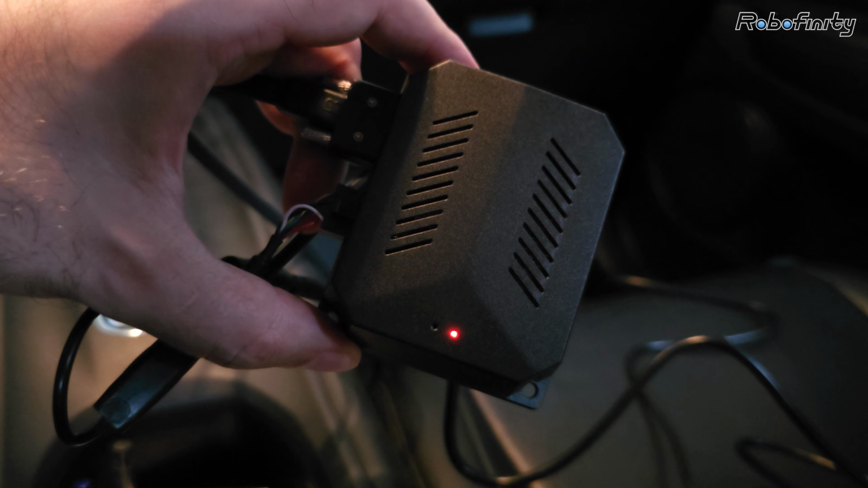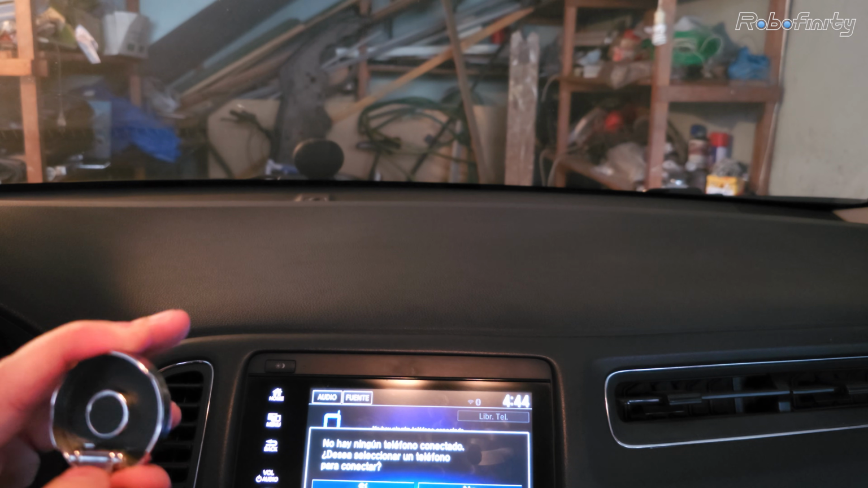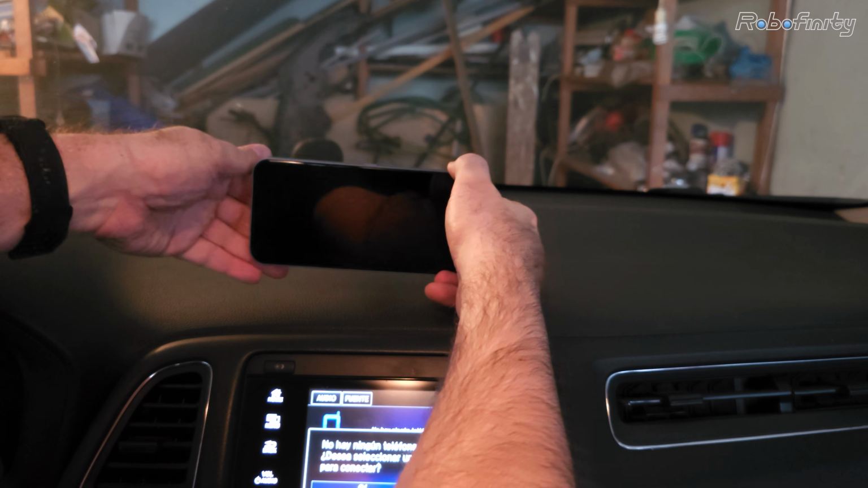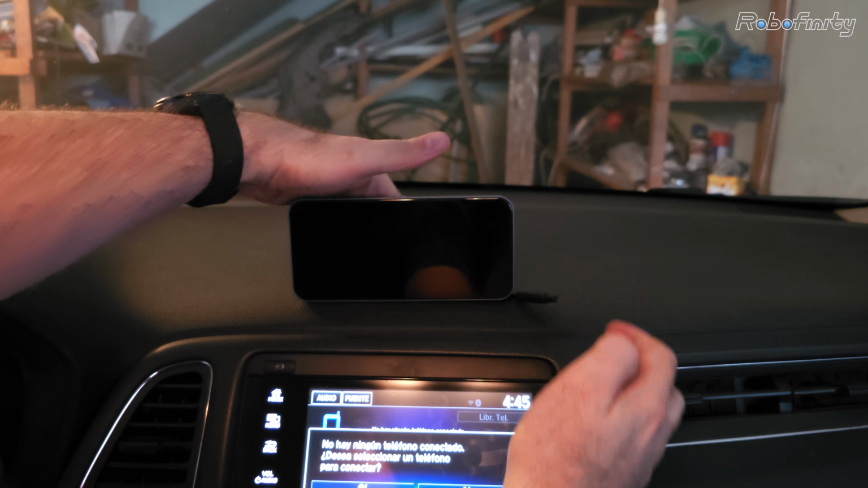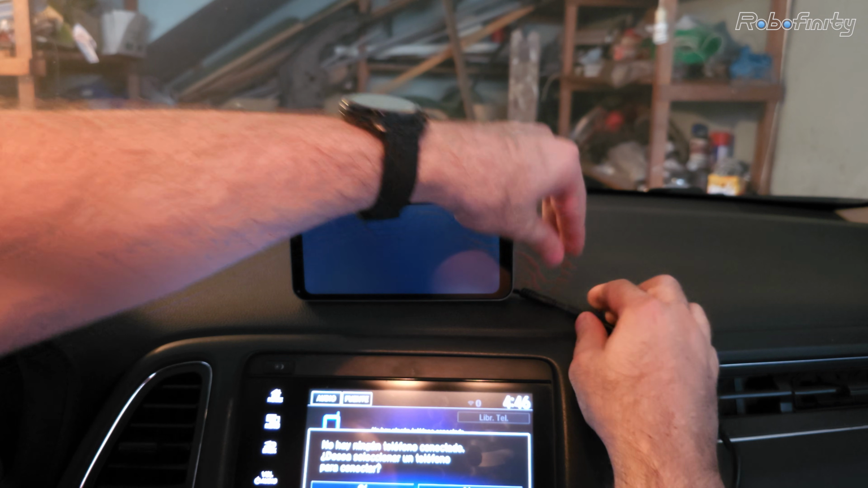AI box is booting up and ready to connect the screen. Adjust and unfold the screen holder. Remove the sticker from the adhesive. Then just place it and stick it to the most convenient location where you need it. Let's connect the screen and we are good to go.